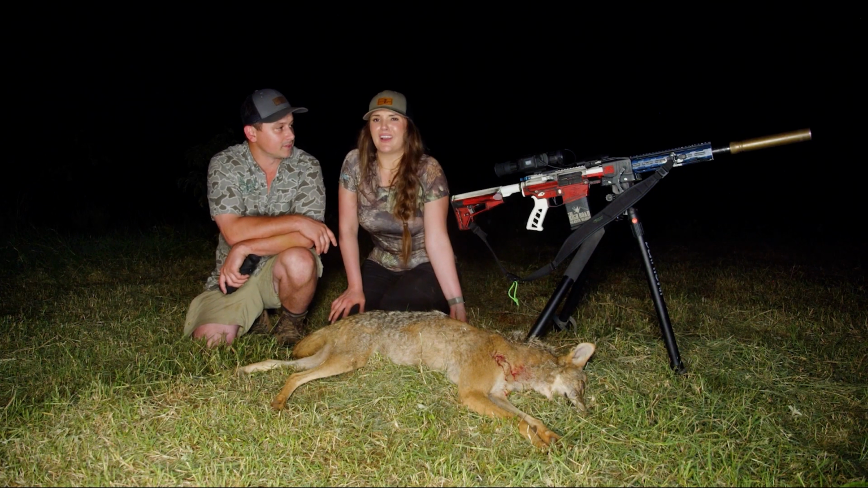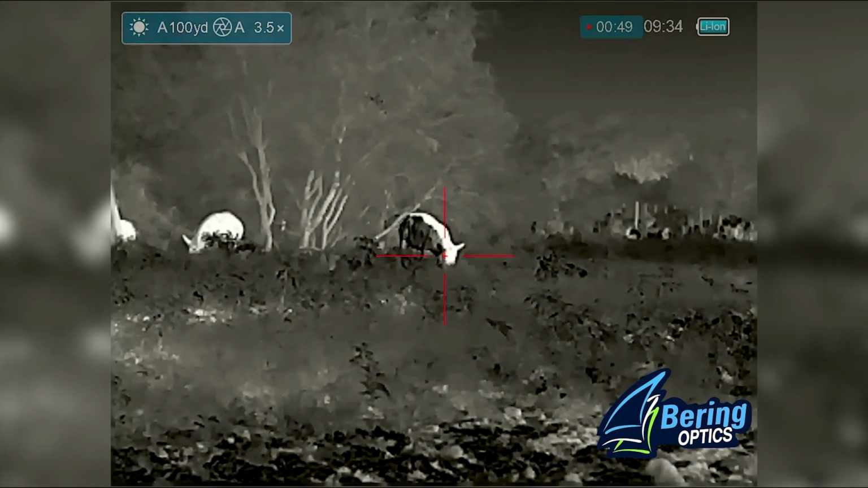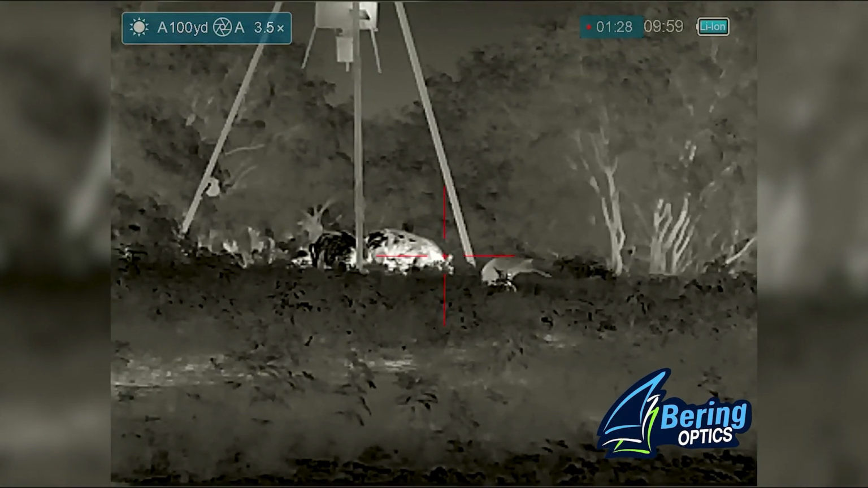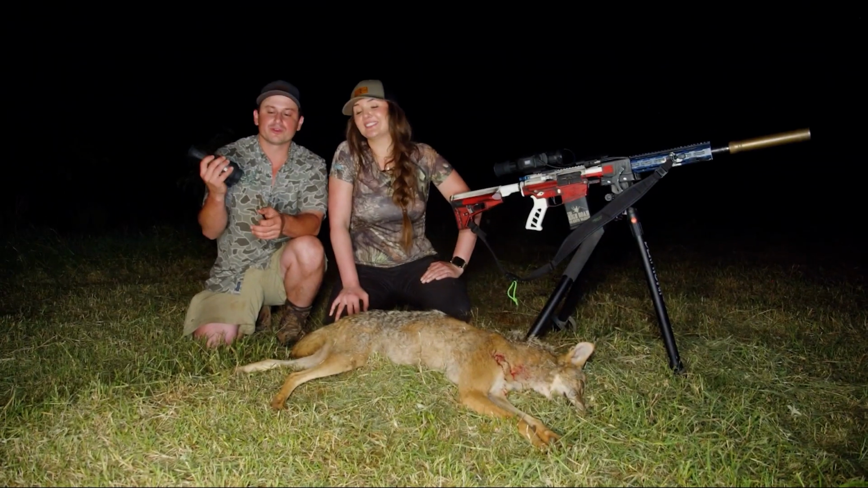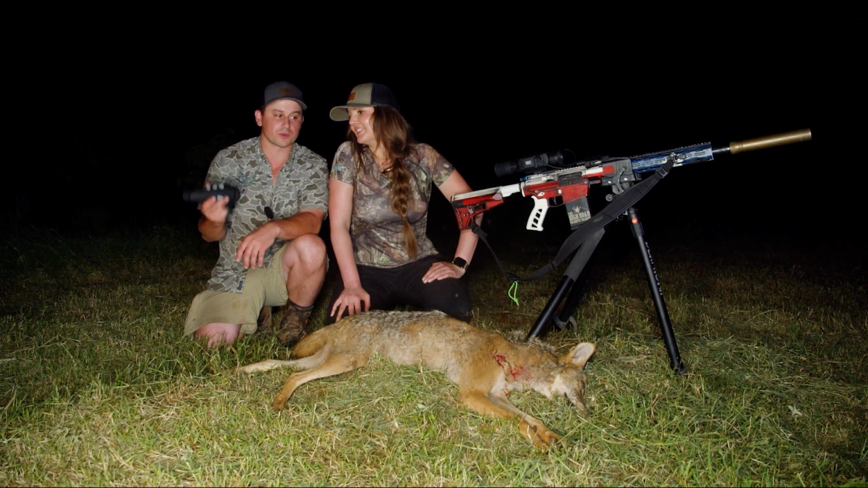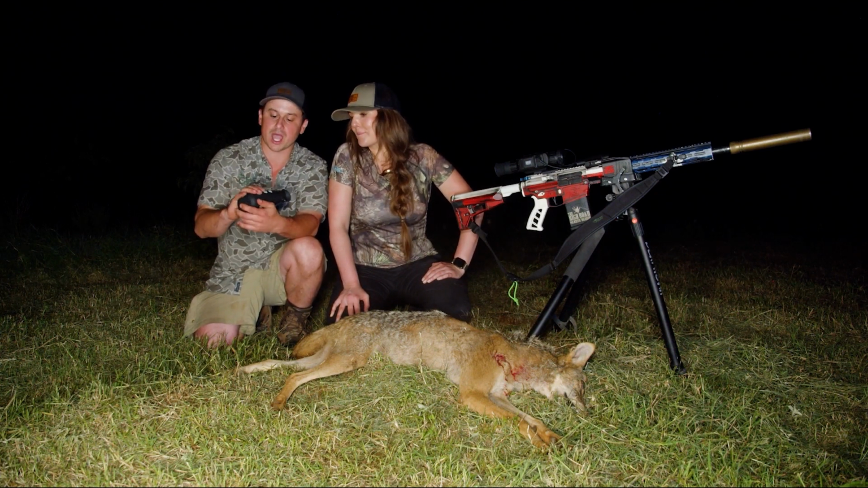It was a heck of a thermal. I loved it. The picture was crystal clear. I didn't know what to expect coming into it, and I was super impressed. The field of vision is amazing. I love the recording feature. It was awesome. And the beautiful thing about thermal is we could stay as long as we wanted to, and I've got this Phenom monocular by Bering Optics.